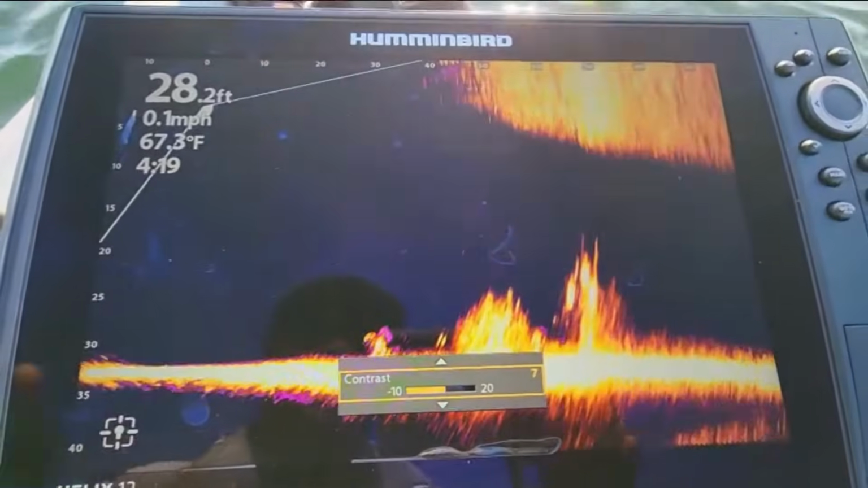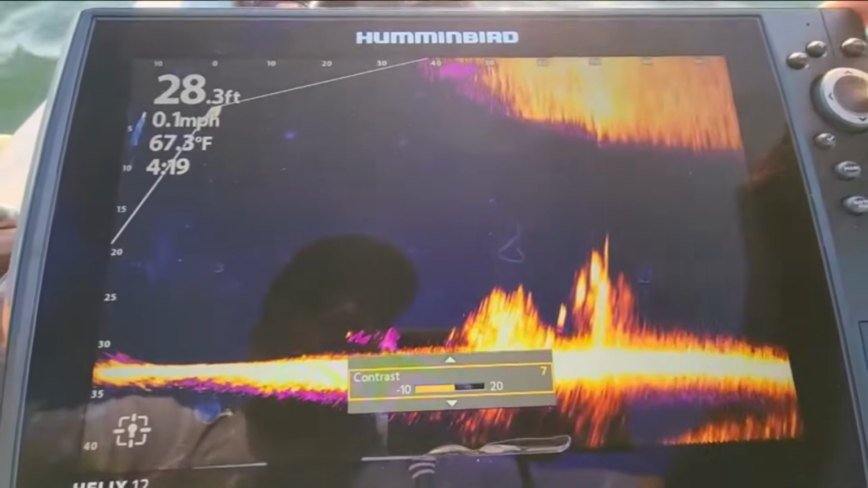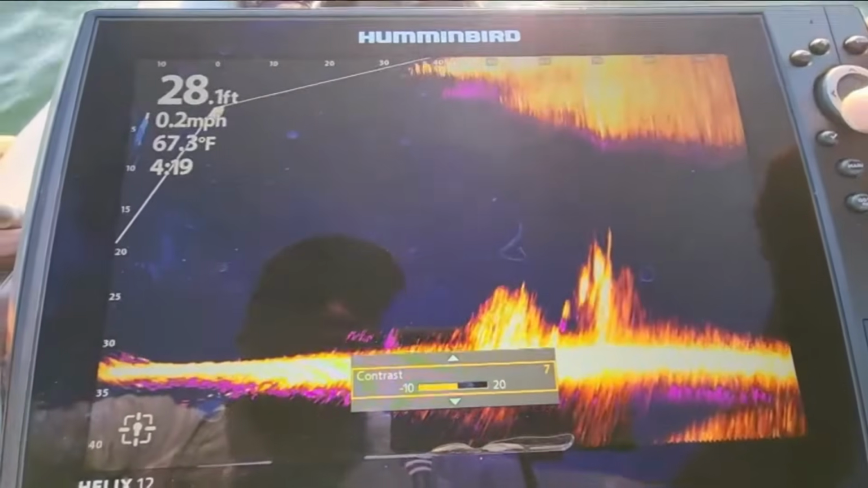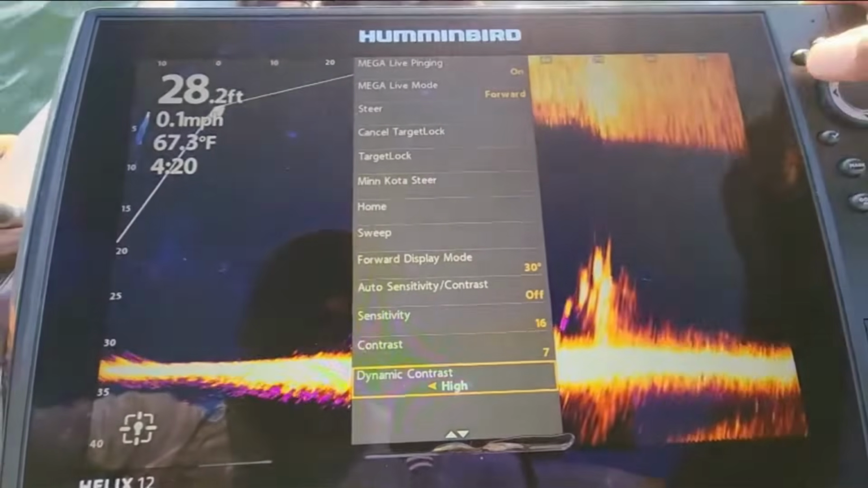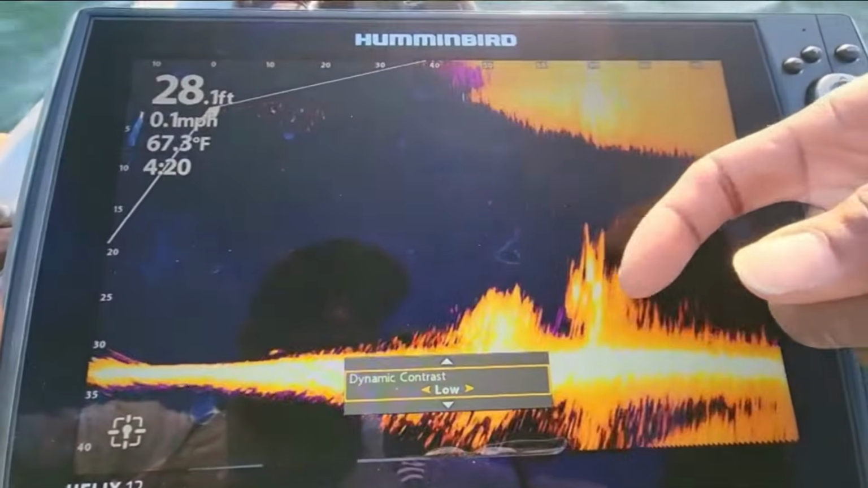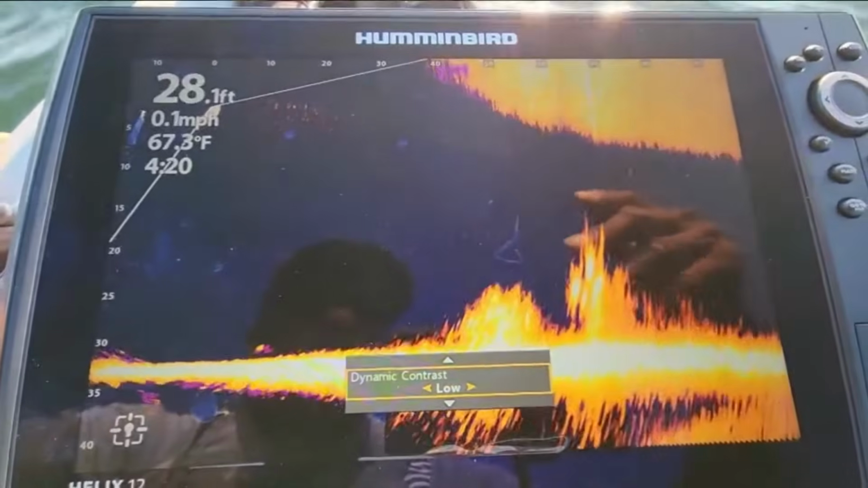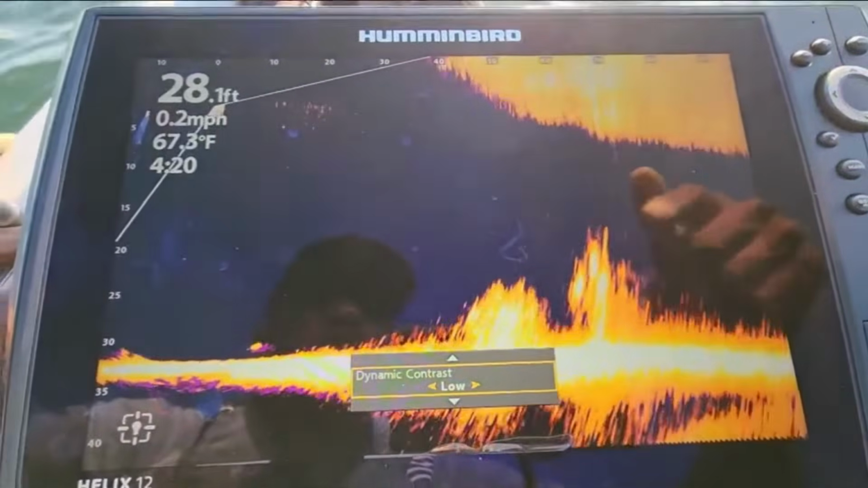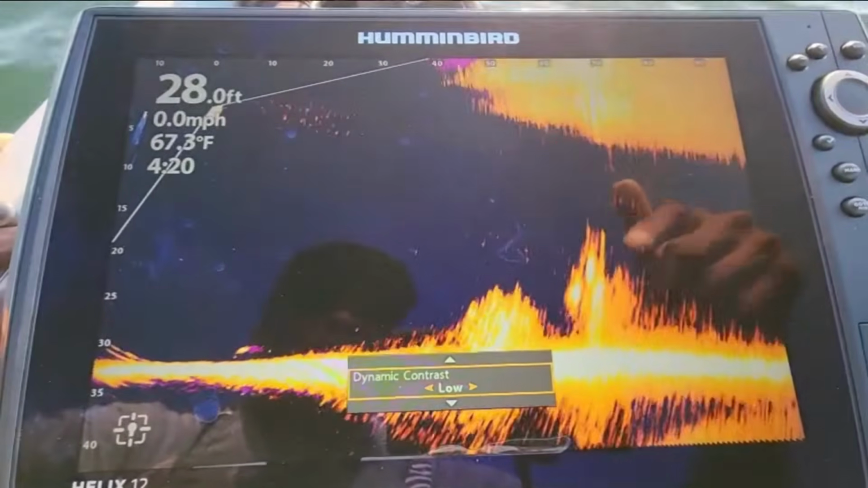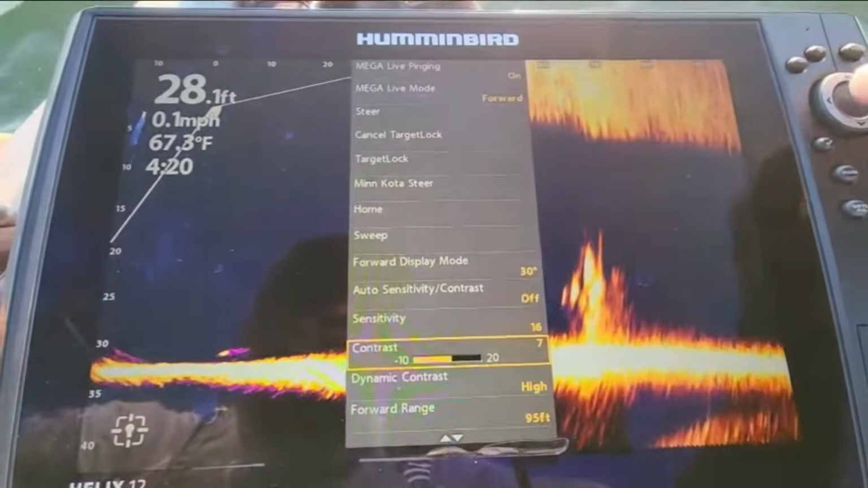There's some fish sitting down there, and as you guys know, those are probably catfish because I just caught one. All right, and let's see the other thing we can take a look at real quick. Dynamic contrast, I have that on high. If we put that on low, you see it kind of changes the picture a little bit. So these are some things that you kind of want to play around with to get the picture to the way that is best for you. So there's no one setting that would necessarily fit all, but this is just a starting point for you guys that are asking me about the settings.